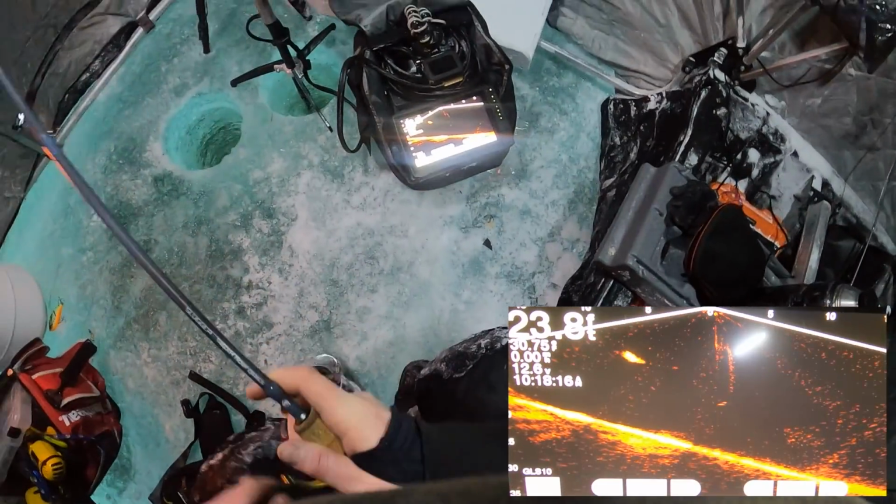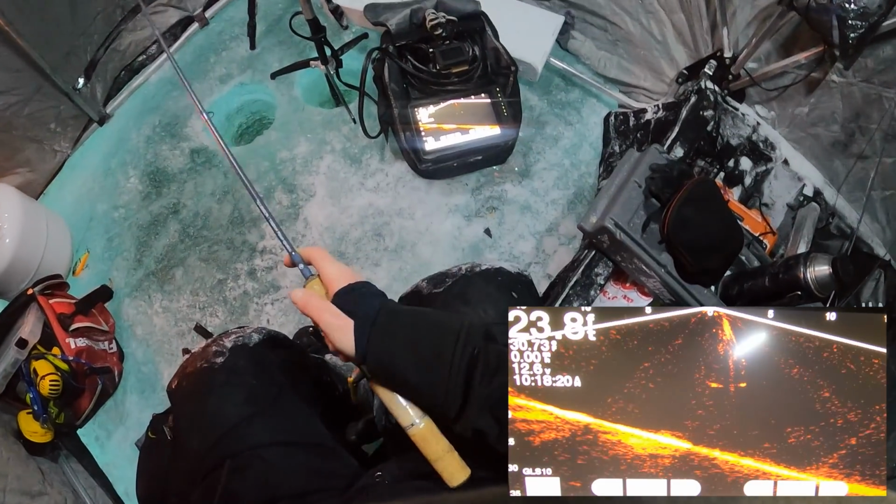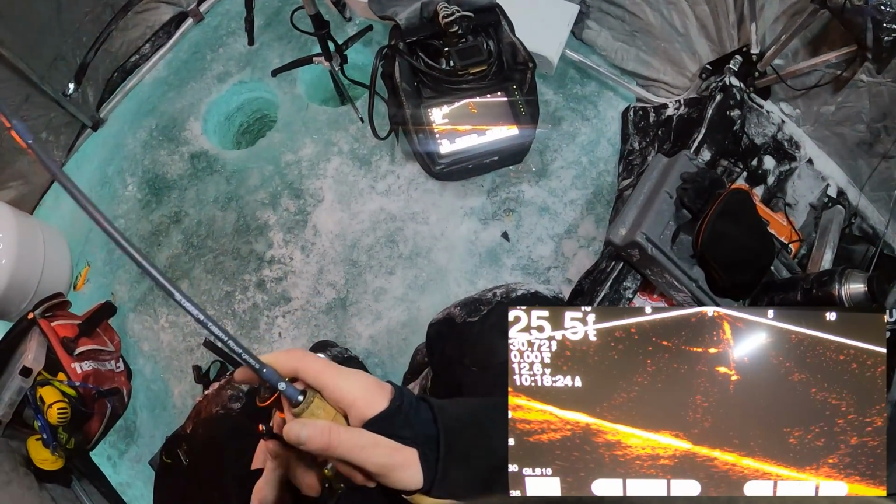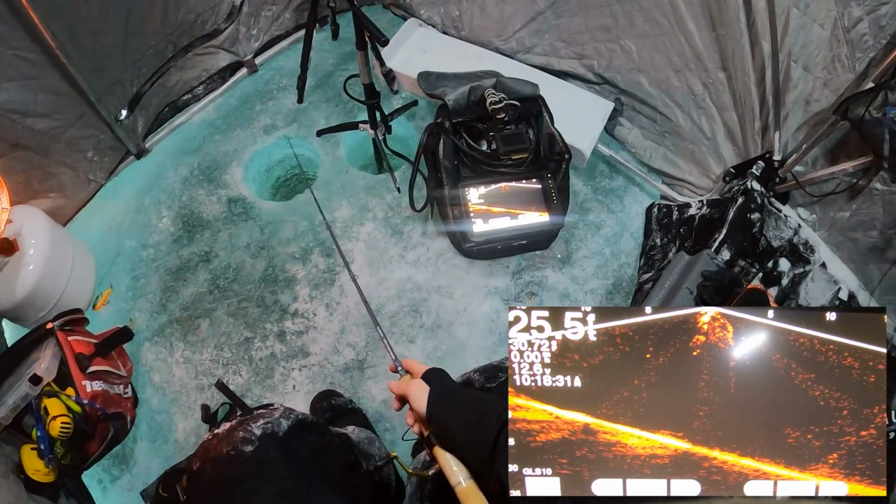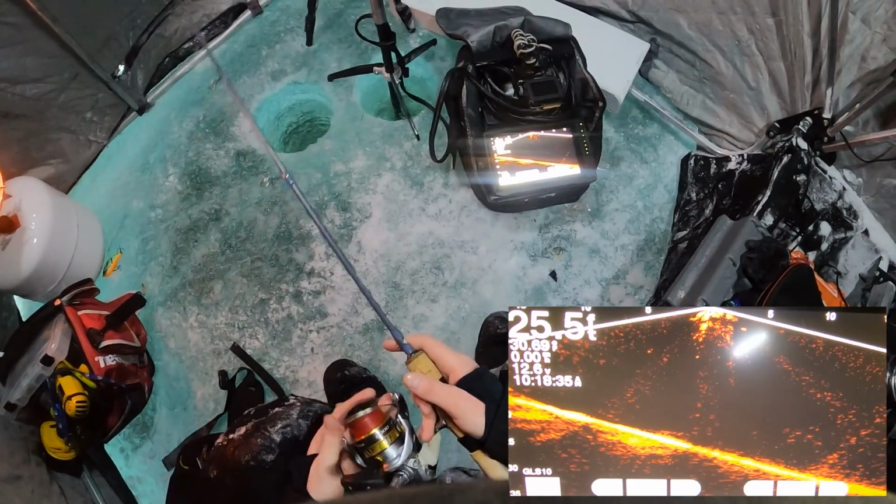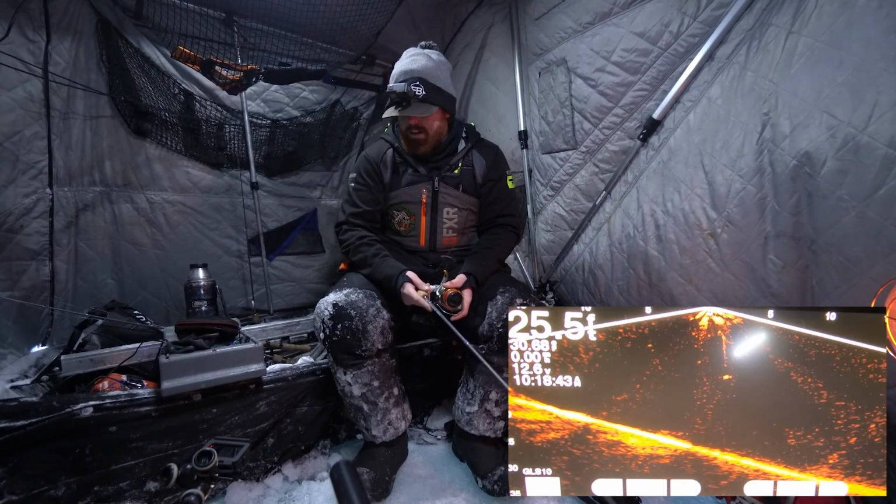Fish up high, that looks like a big mark. Check this out, it's chasing. That looks like a big mark. Oh, got him. Oh, I pulled it out of his mouth. Come on, back to back fish. I've pulled this bait out of his mouth. I didn't get a good hook set on the first hook set. That was a big mark.